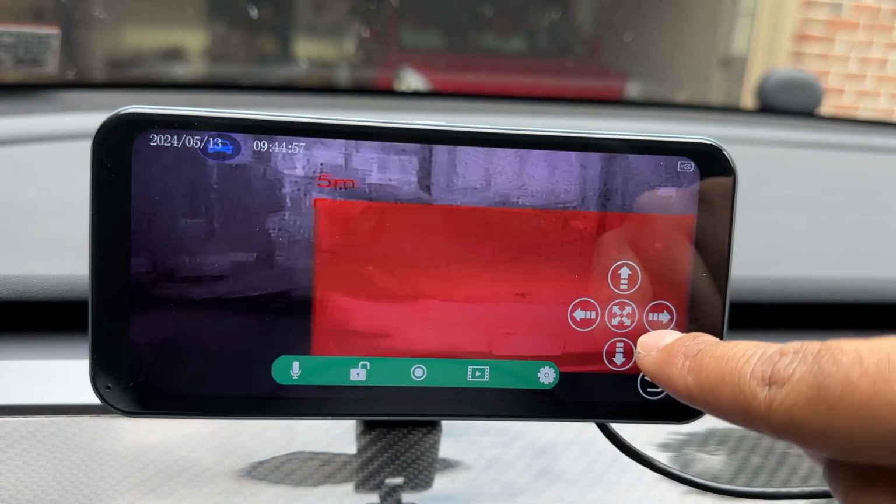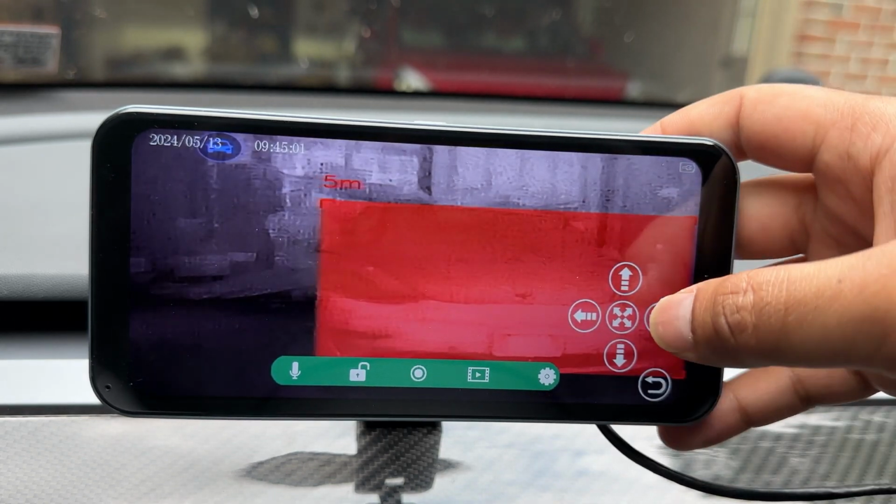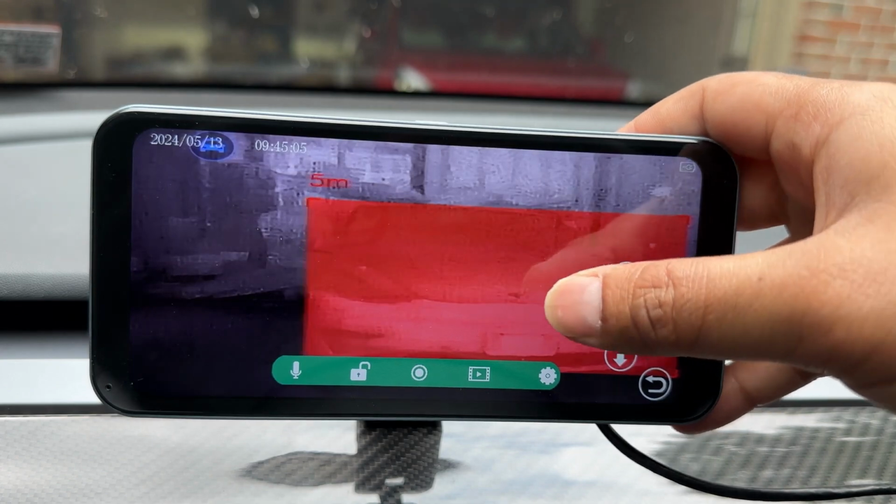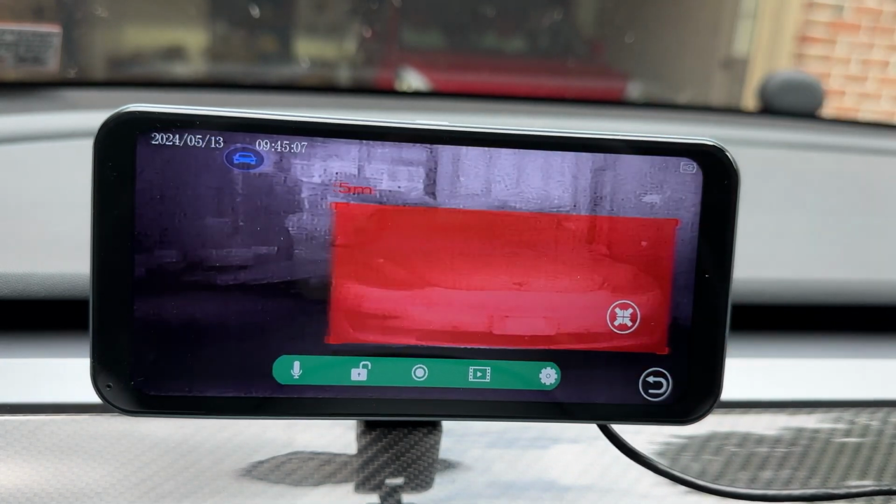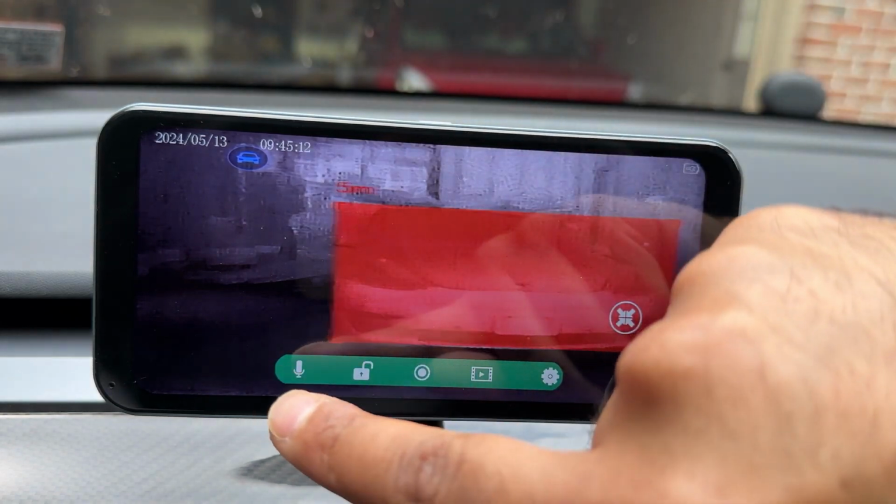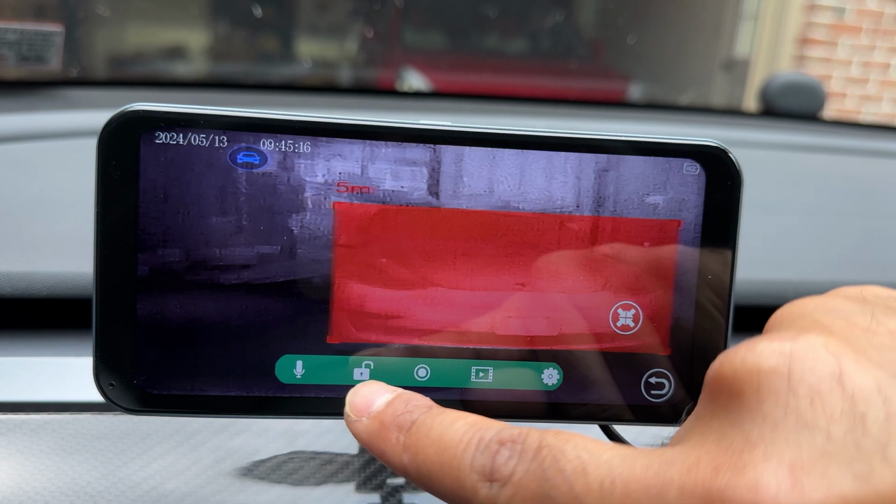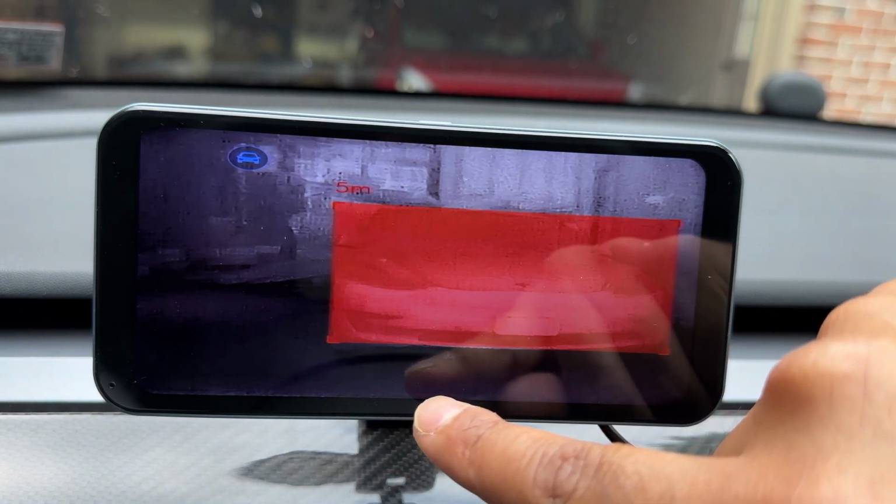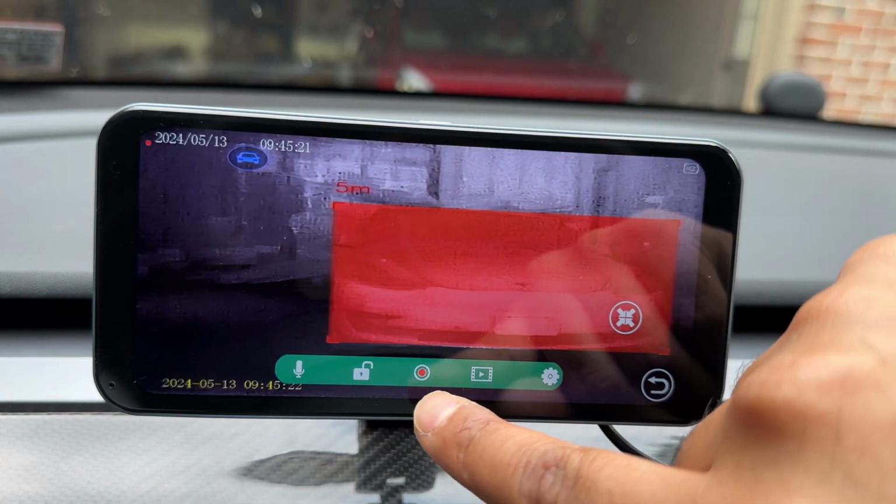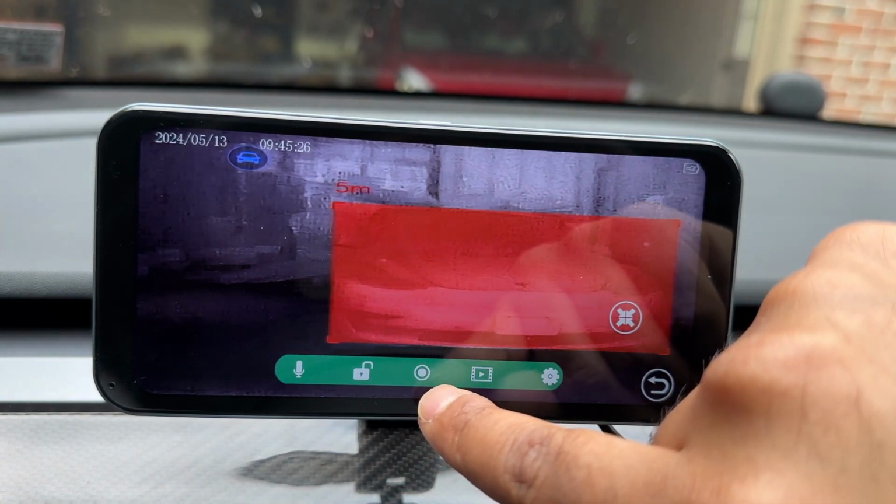One thing you can do is zoom in or out. So right here, I can zoom into that and I can slide it so I can see it a little bit better, like what this is. Or zoom out to get the big wide view there. The audio is on, so when it records, the audio is going to be there. You can lock this. And then if we were to go back here, let me stop recording. So this allows me to change the settings here.